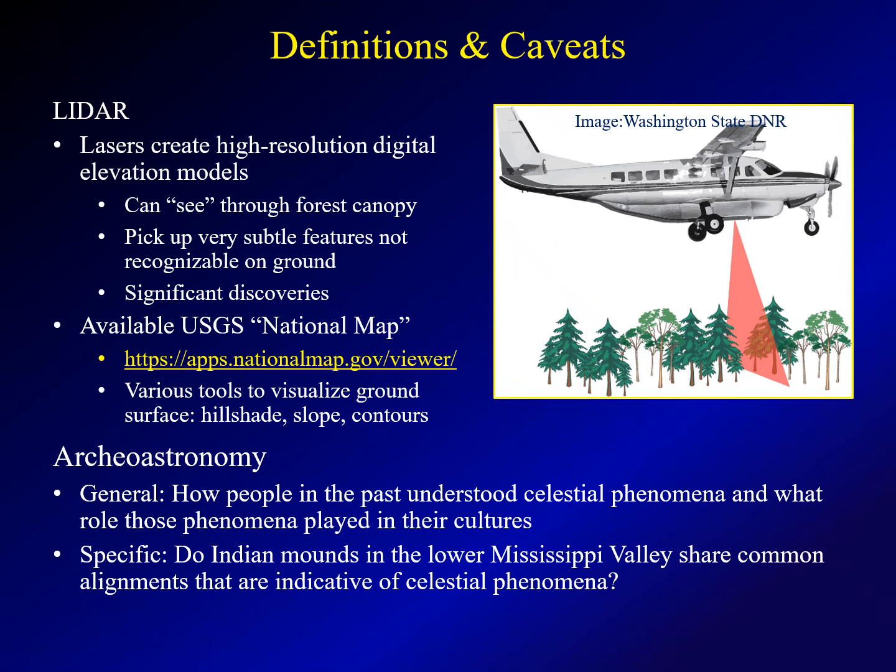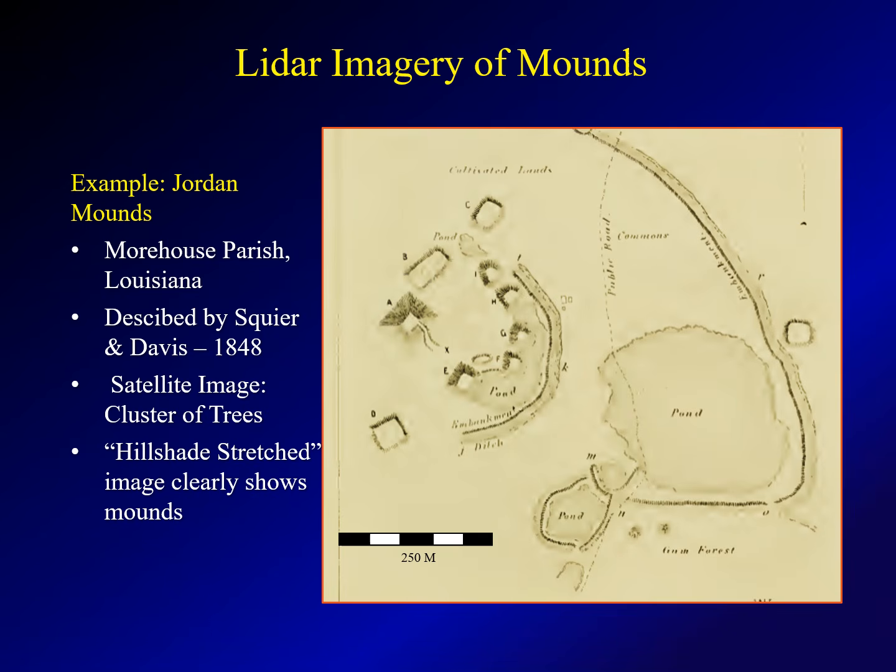Archeoastronomy, the general definition, is how people in the past understood celestial phenomena and what role those phenomena played in their cultures. The specific question I'm looking at here is: do Indian mounds in the lower Mississippi Valley share common alignments that are indicative of celestial phenomena? Let's take a look at Lidar imagery of mounds.